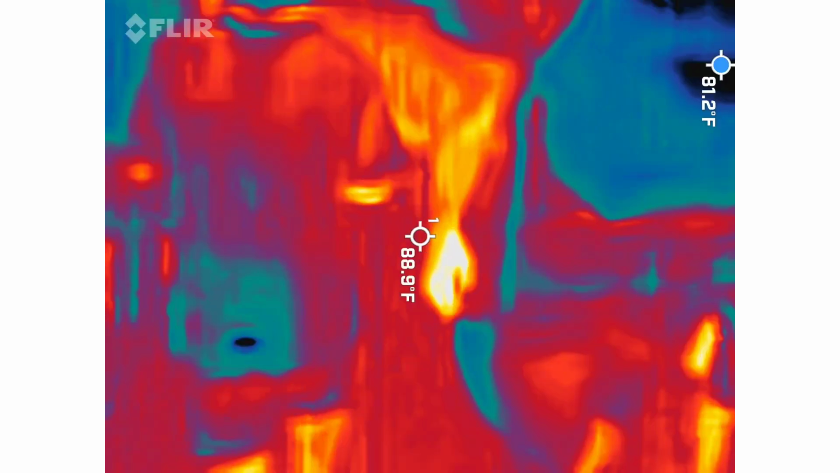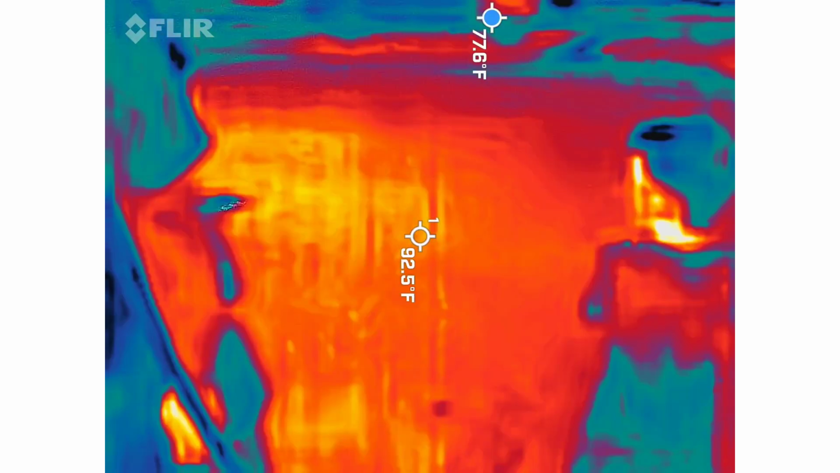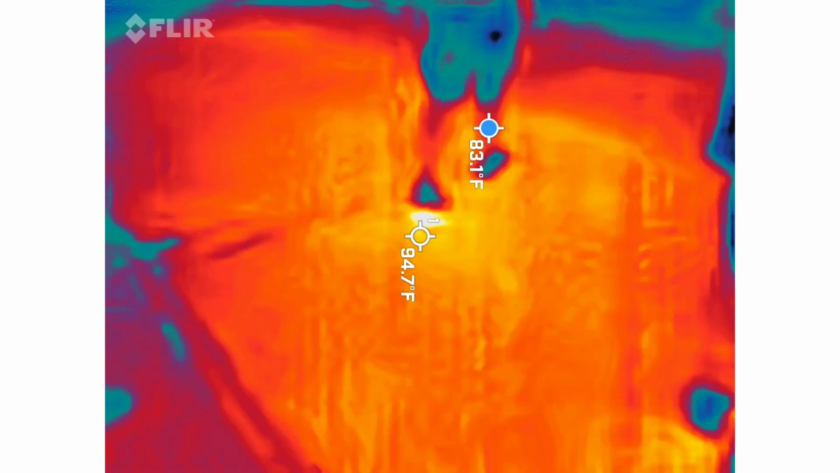Okay, so pay attention to the lights. Everything we're talking about tonight is huge. There you go, flash. Yeah, it is. But listen, get out of the street. Come on, let's go. All right.